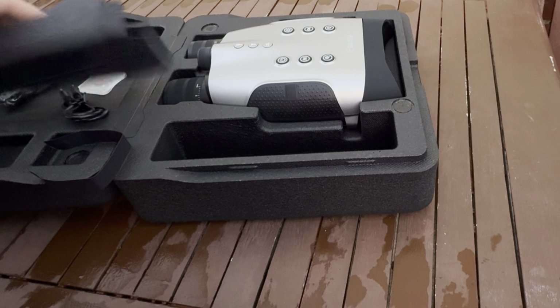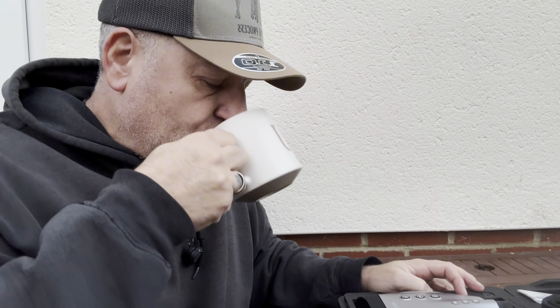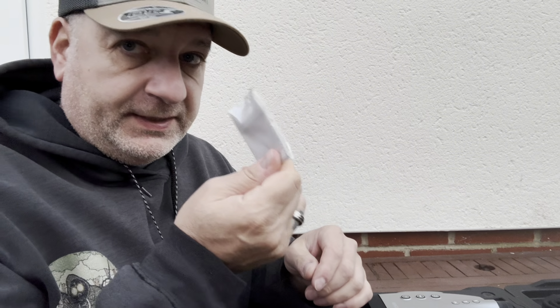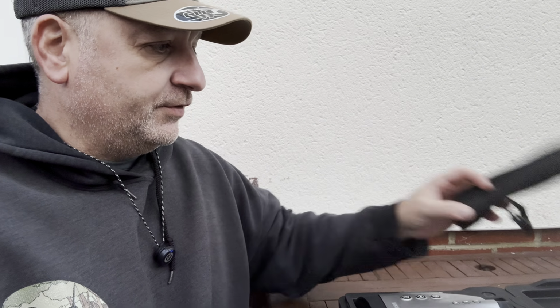Okay, so let me just get rid of those. It's cold. It's getting that time of year. It also comes with a lens cleaner. I'm going to put all the free bits in that pouch here, and I'm going to put this on. I'll put the charging cable in that little gap where everything came out of, and let's get started with this.